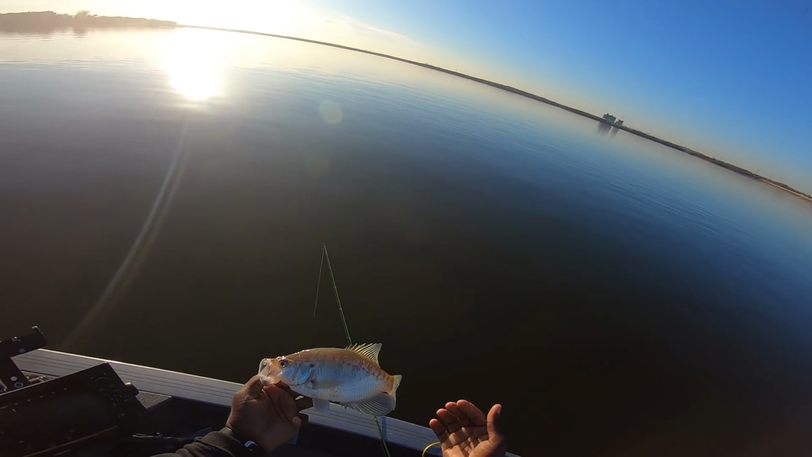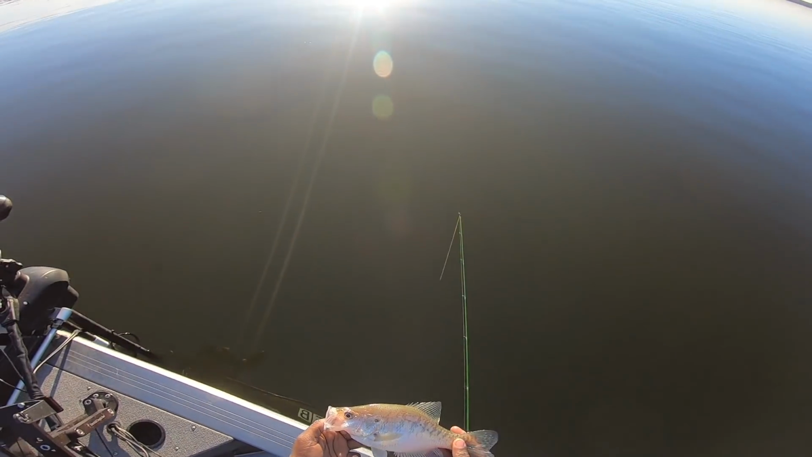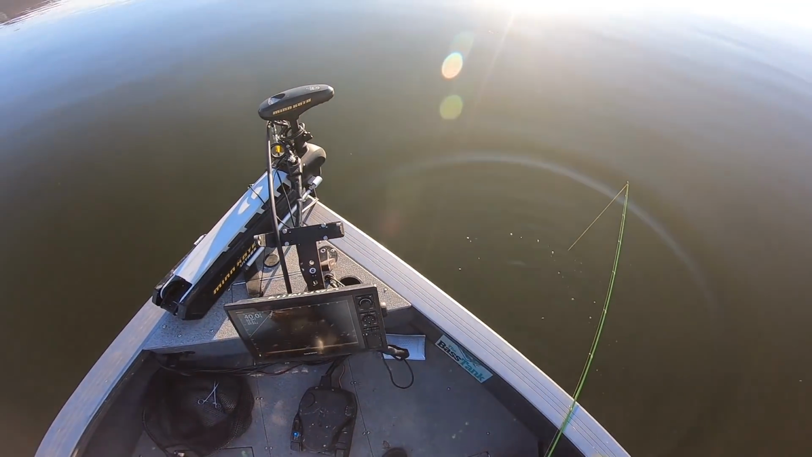That's a healthy fish. Ooh, goodness, slimy. That's a healthy fish when they're slimy, guys. Try not to touch them a whole bunch. We're gonna put a little air on the side. Boom, gone. Boy, that's beautiful, man.